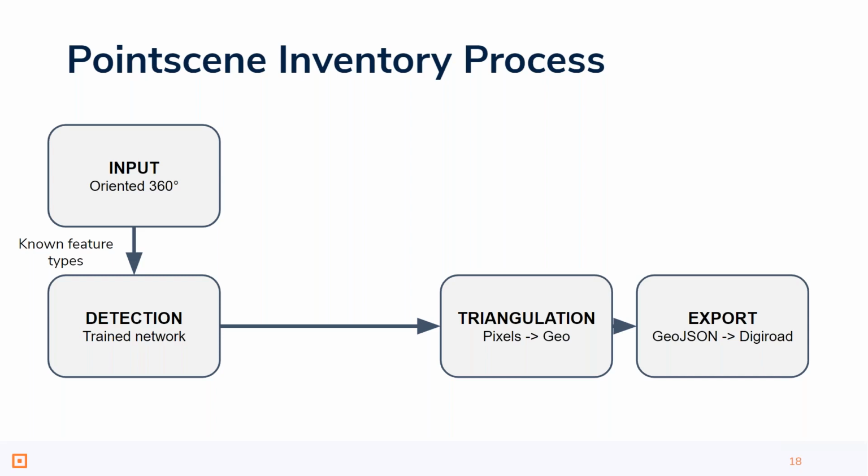So we are first detecting those objects in individual images, and then triangulating the location based on multiple images, and therefore creating a very accurate geolocation for these detected assets.